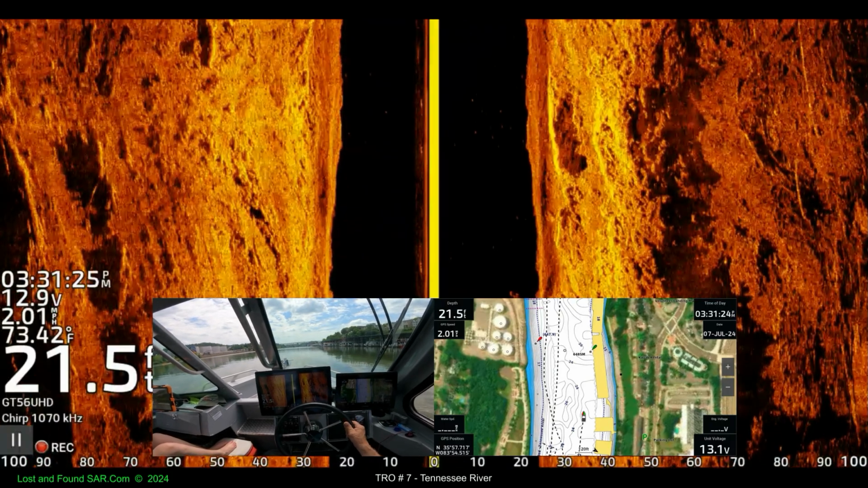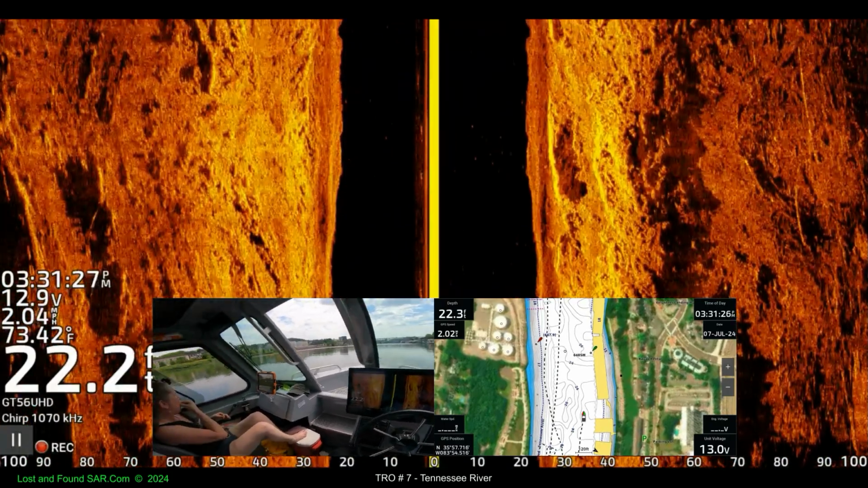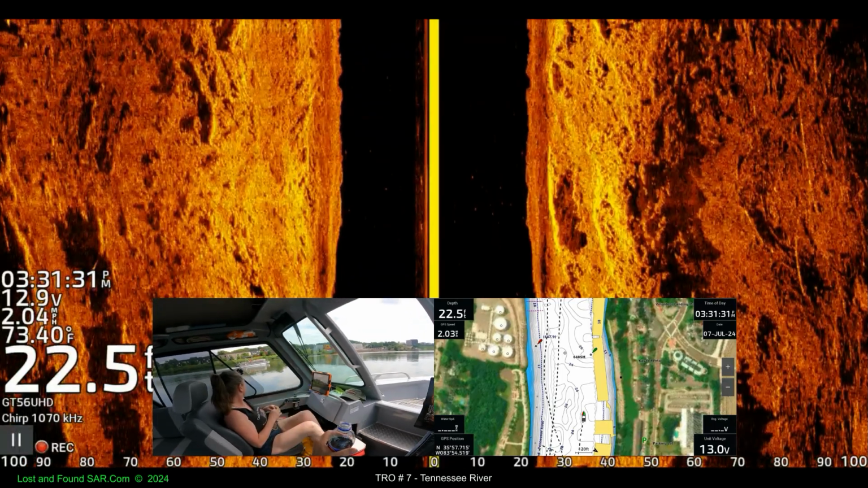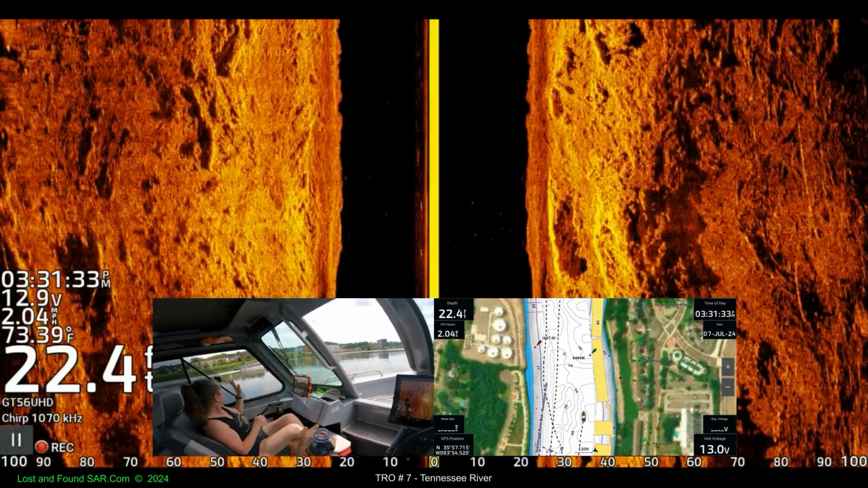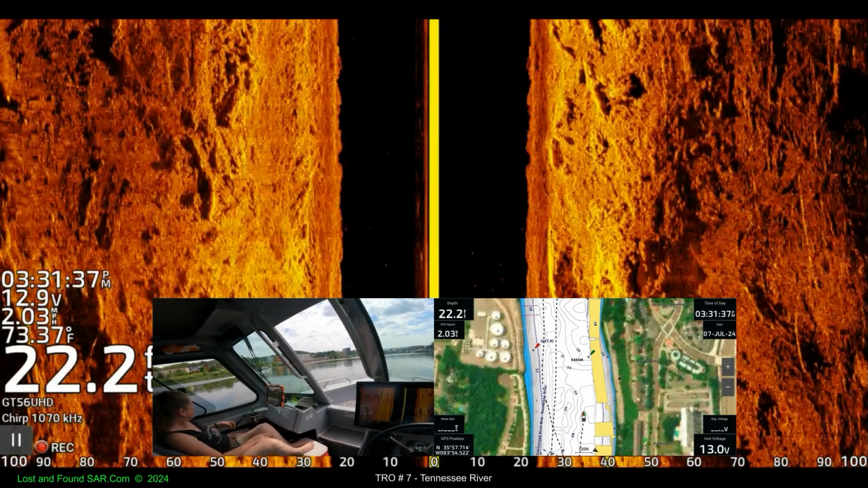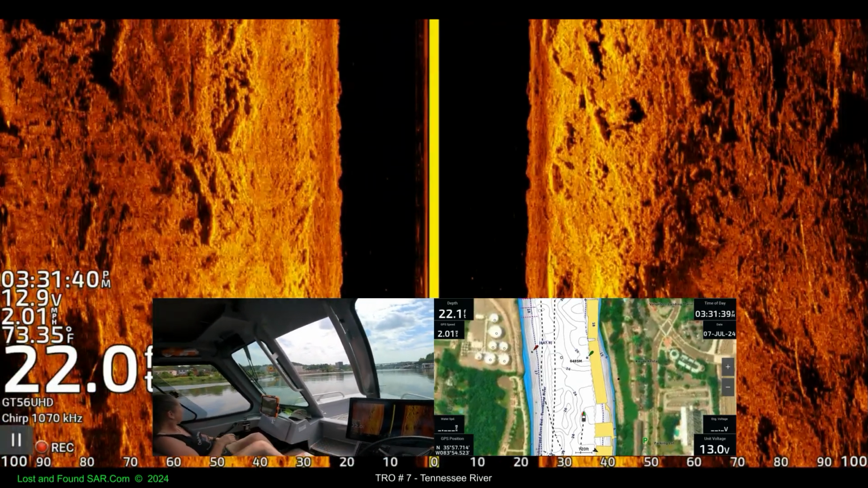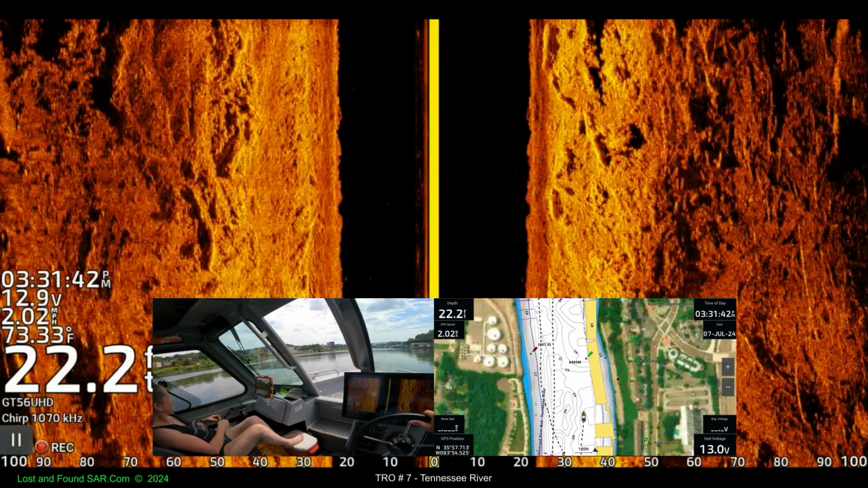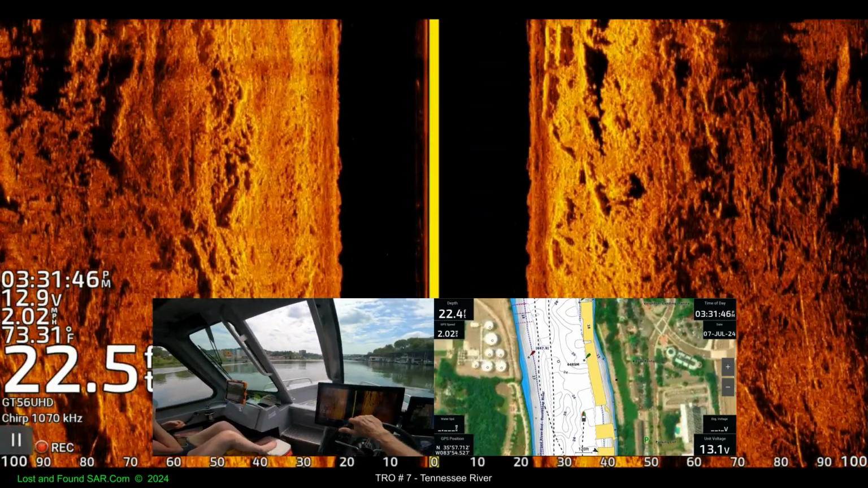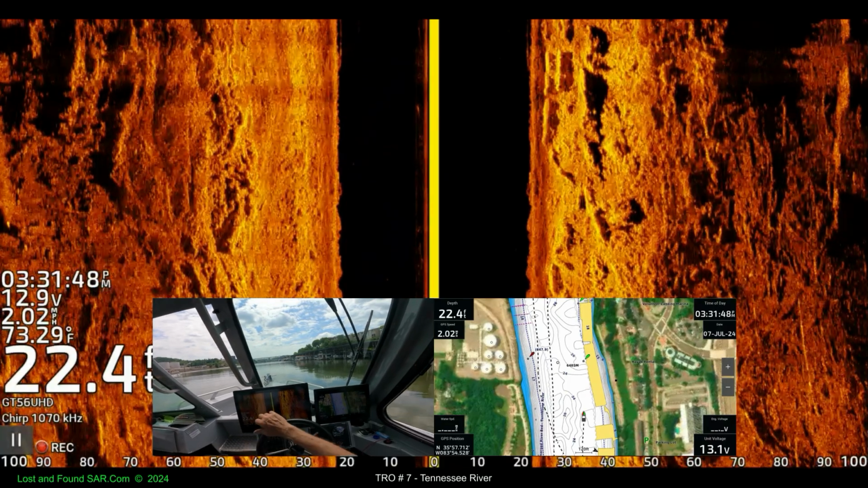Something coming? Yeah, there's something up on port side. Oh, pontoon. Coming in here. Being more courteous if it was.